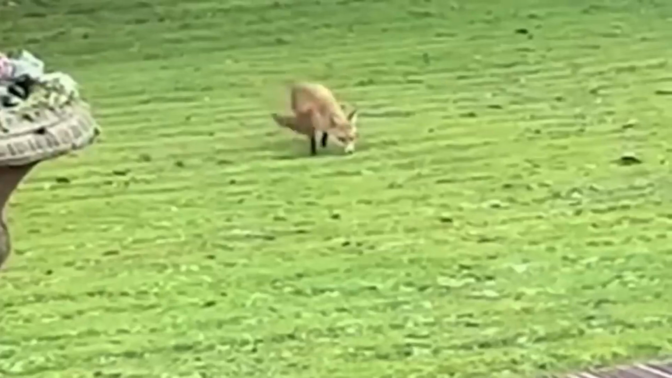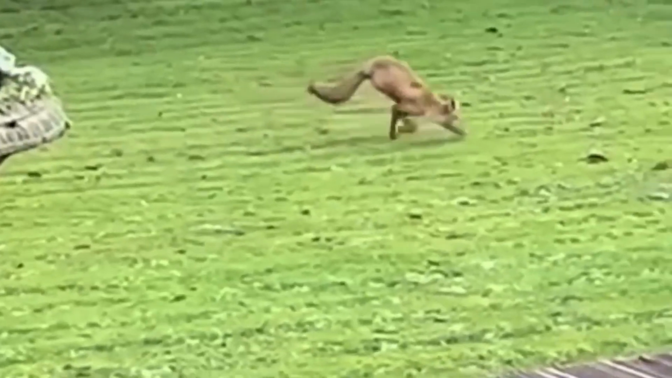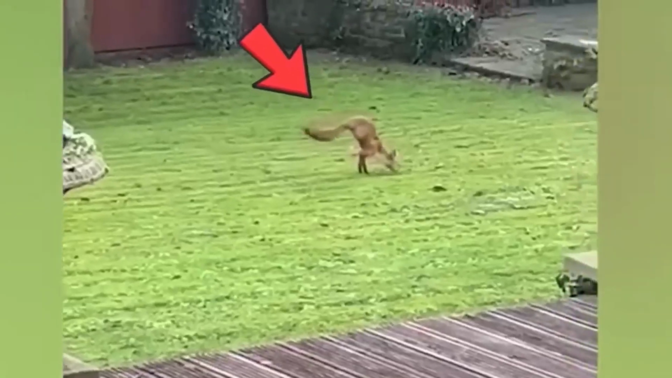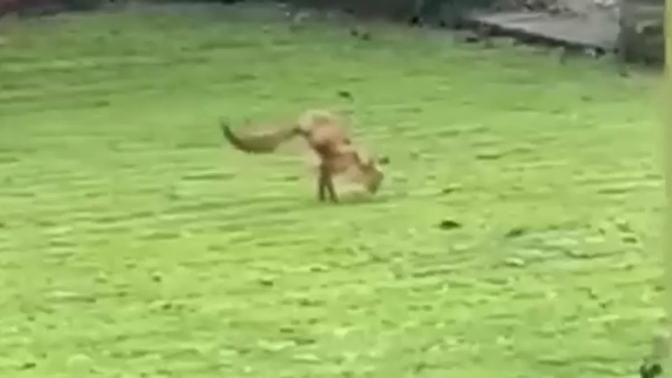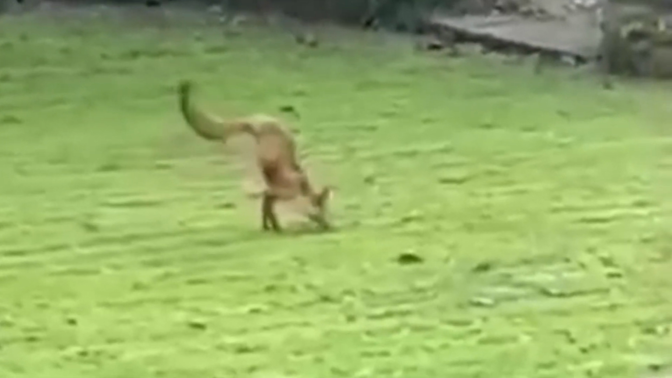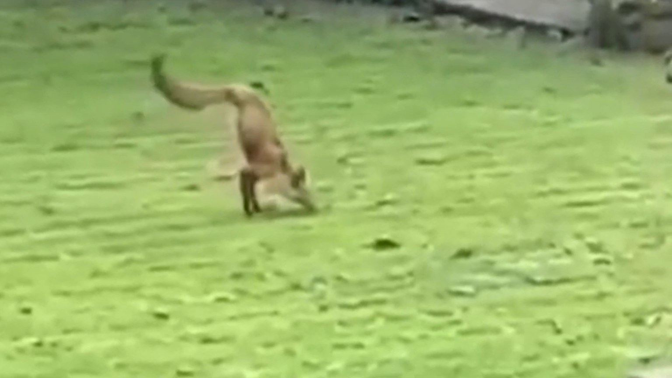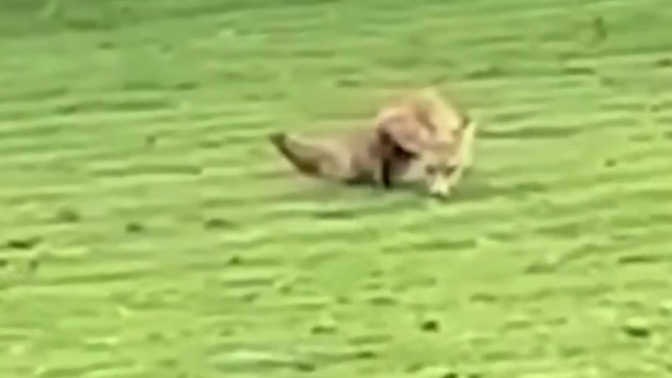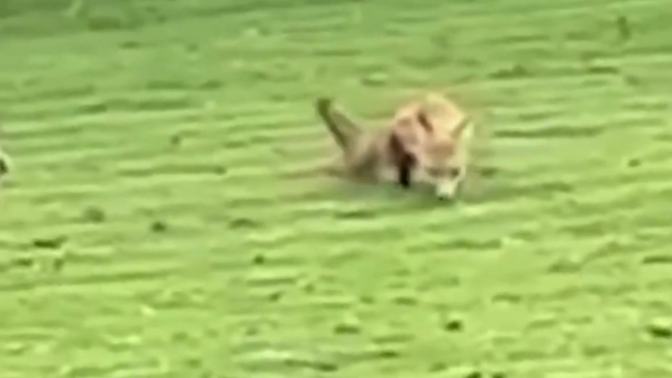The fox appears to be searching for food, using its front paws to dig around in the grass. Its movements are awkward and slow, a far cry from the quick and nimble maneuvers that foxes are known for. As the video progresses, it seems clear that the fox is comfortable with its unusual gait, almost as if it has adapted to its condition and learned how to thrive in spite of it.